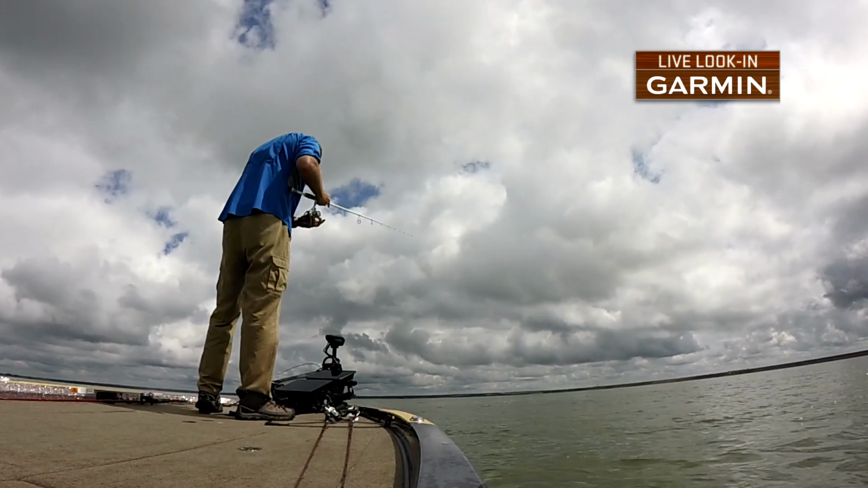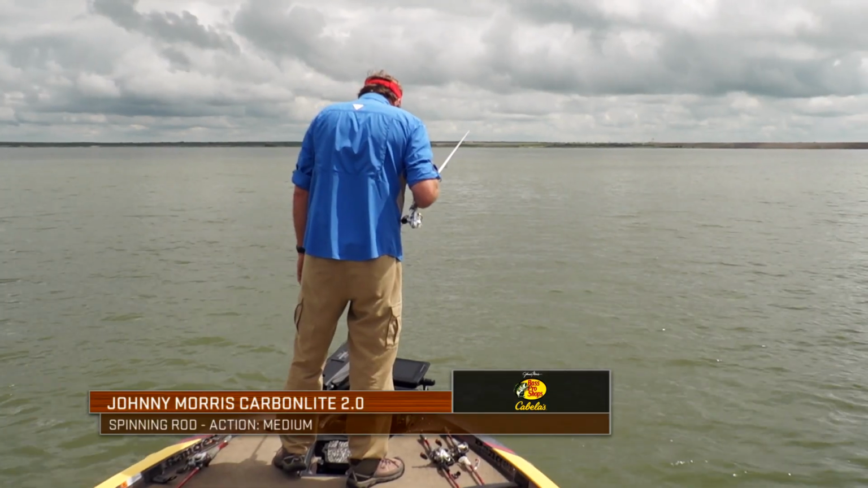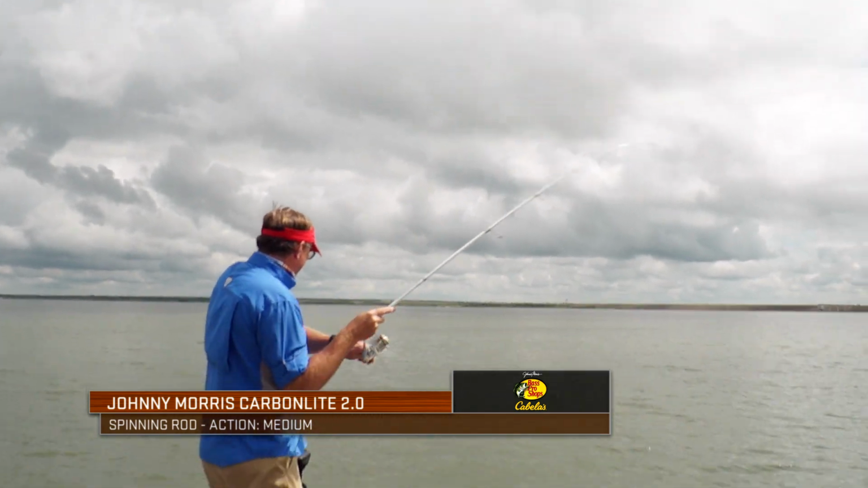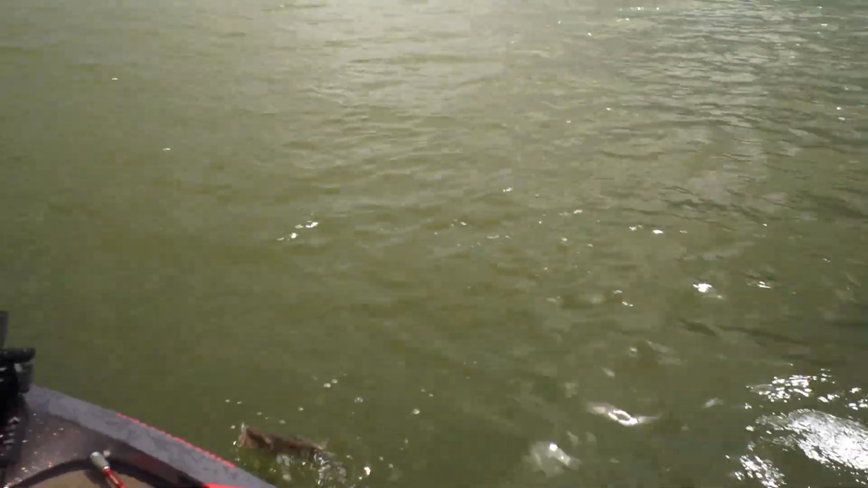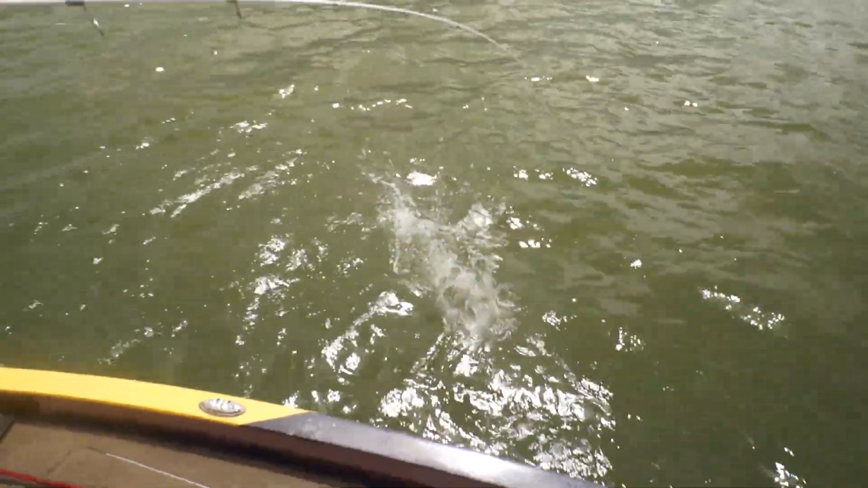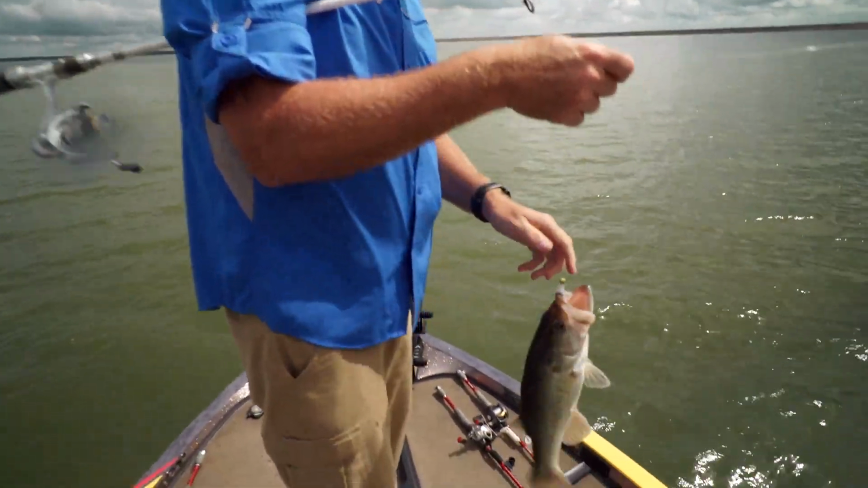Oh, this is going to be a good one. We're into juice. We're into juice. This one feels like he might have a little show. Ooh, got a largemouth. Like I said, we've got a little bit of everything. This little jig head's got some abilities. I thought that was probably a largemouth the way he came out of that brush pile.